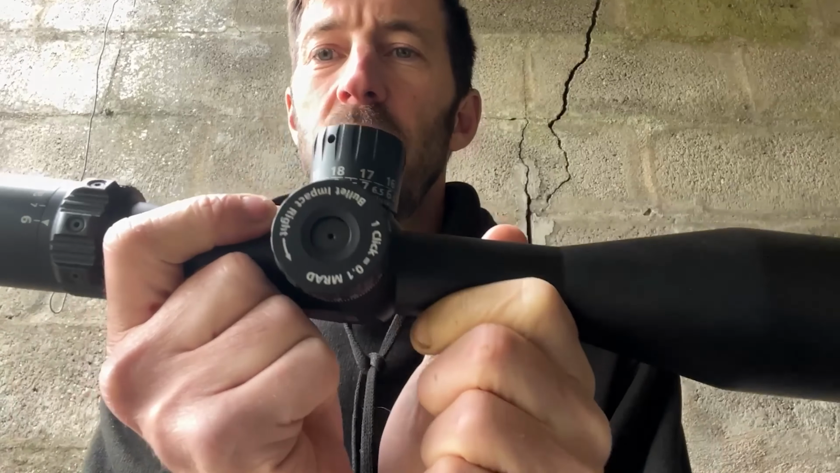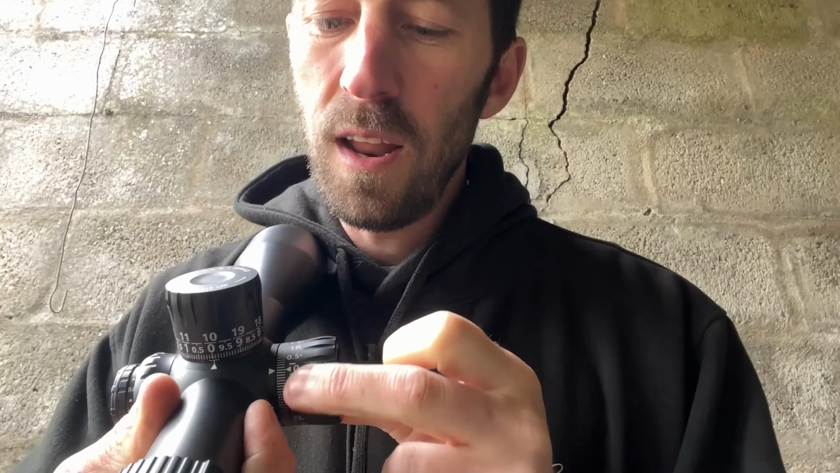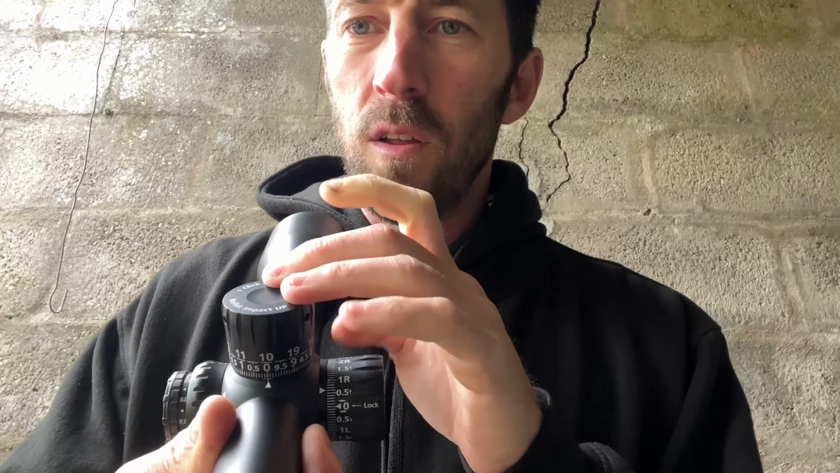Again, moving on to the business bit of the scope then effectively. On the side there, you've got your windage turret. Now everything's marked in there, left or right. Now this is a pull out cap. So you pull that out, click onto your windage, either left or right, then that locks back in like that.